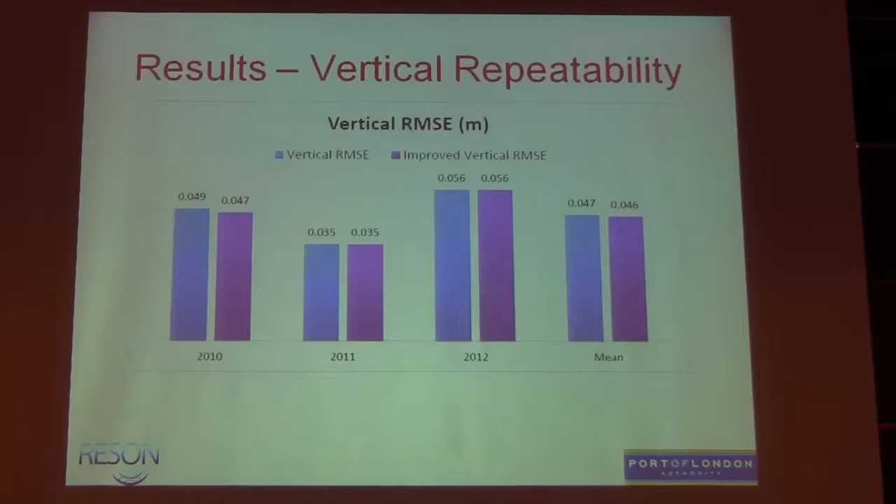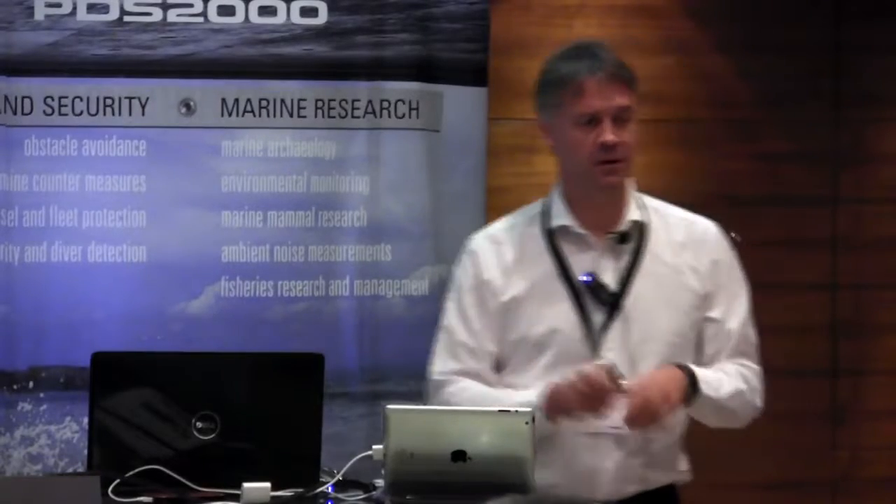So very good. With the repeatability, the RMSE, we're looking in the vertical at a mean of about 4 to 5 centimetres, which again is quite pleasing, because if we look at your TPE values, potentially we might have a 5 centimetre inaccuracy in just the tide alone. So really happy with those sorts of results.